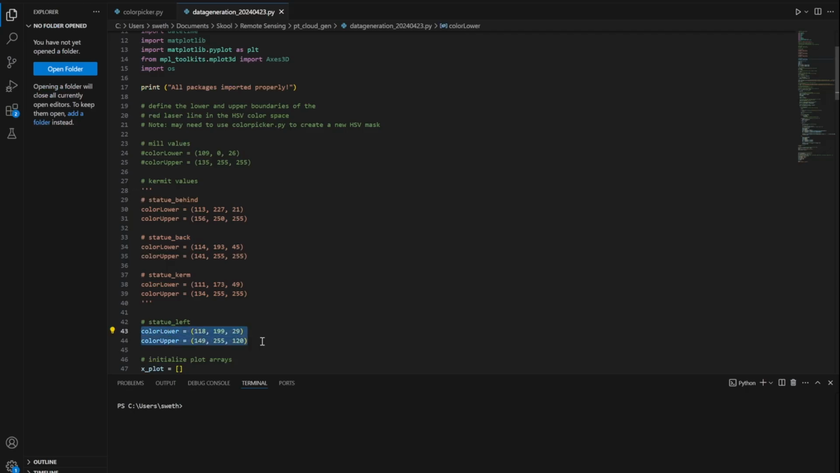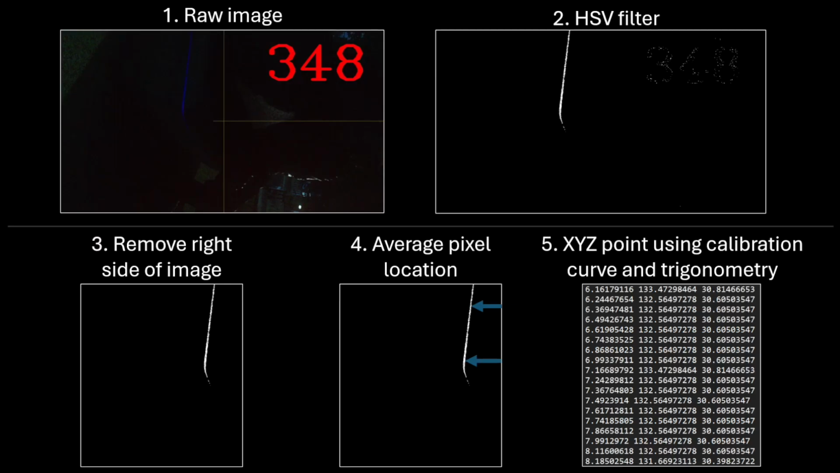For each location, I set the HSV bounds, and the script applies the filter to the image. Then the script loops through each row of the image, finds the average pixel location of the laser, calculates an XYZ coordinate, and writes it to a .txt file. It does this for each image in the folder.